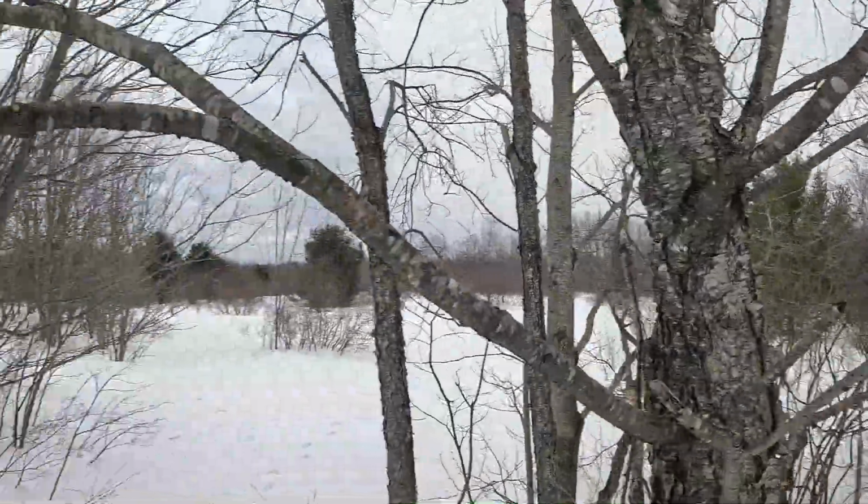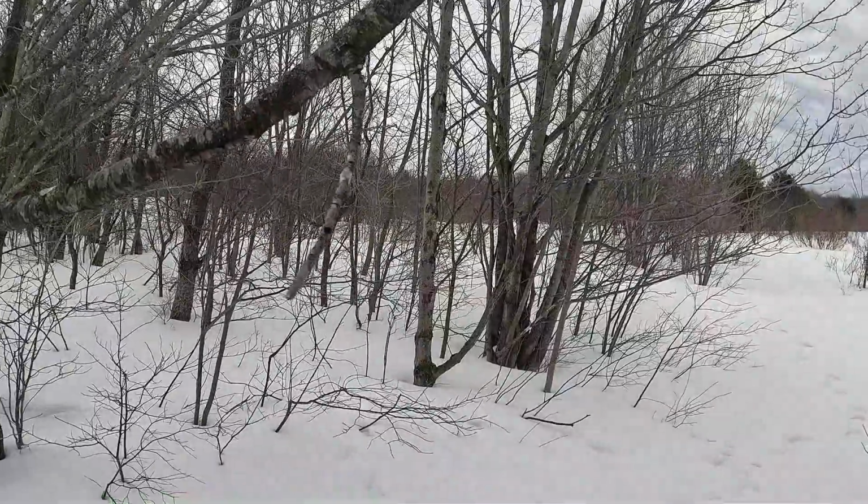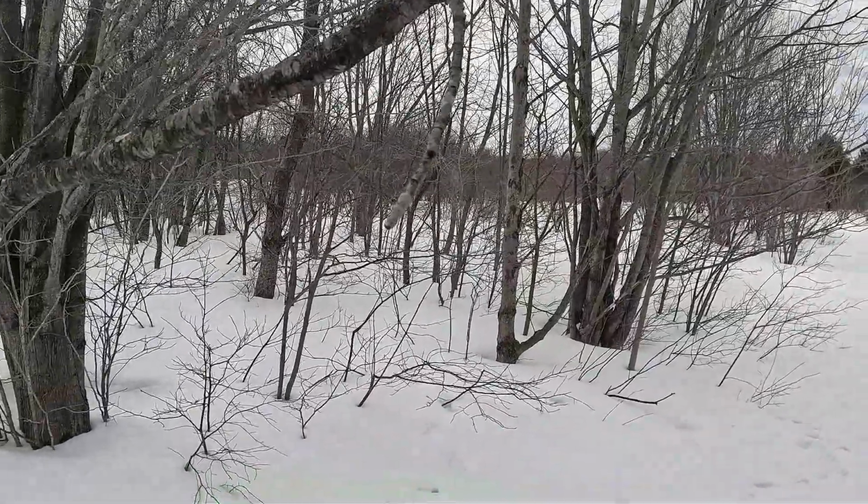I love these trees. So this branch hanging down, I left it hanging on purpose. My daughter Callista wanted me to keep it.